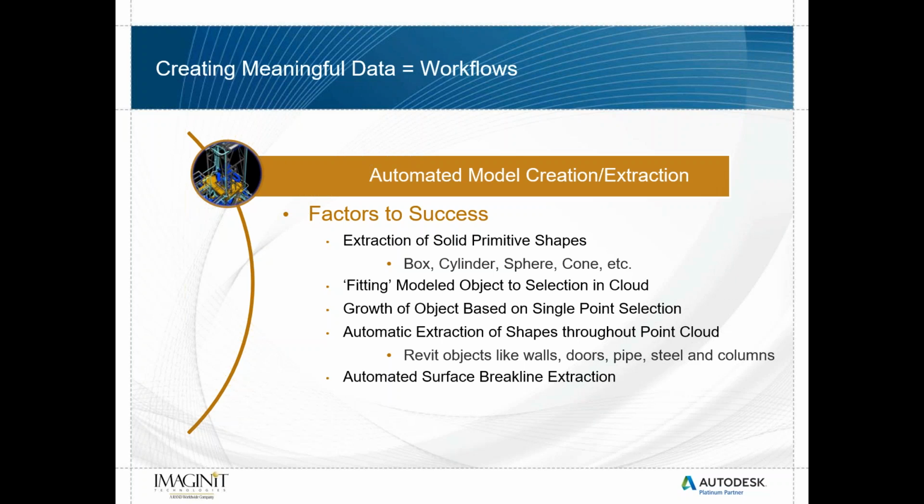Automated surface break line extraction. We're talking about a lot of civil projects. And in our civil projects, we can have survey points automatically turned into break lines and take that data over to, again, another CAD package to be able to create surfaces. Or maybe we just create the surfaces within the point cloud software, section it, and get volume capabilities.